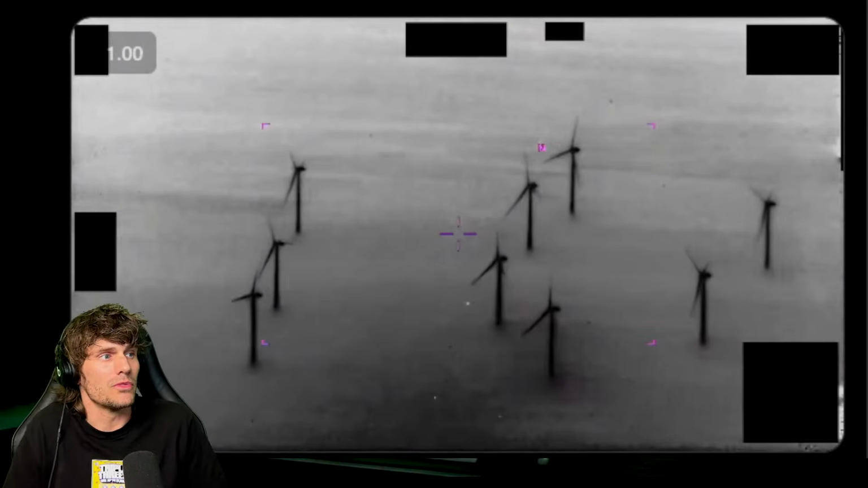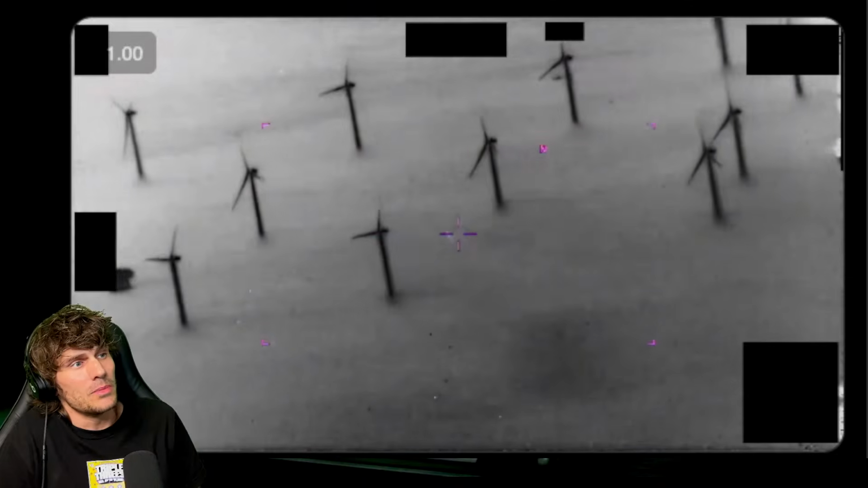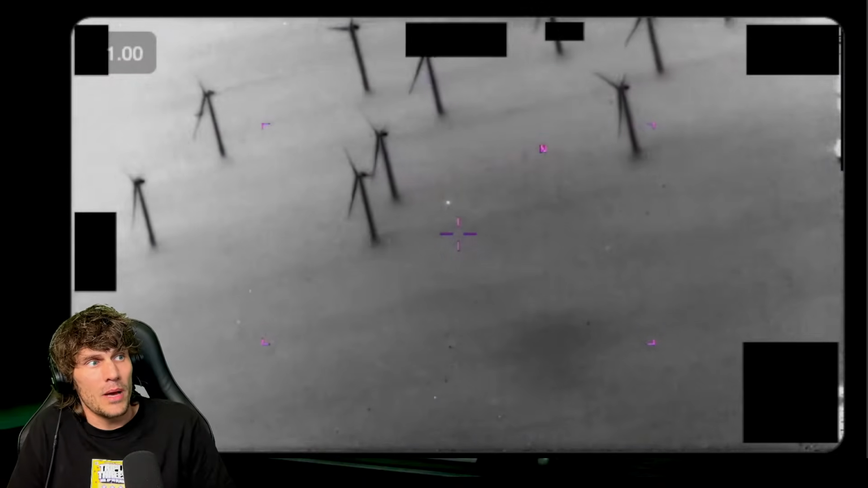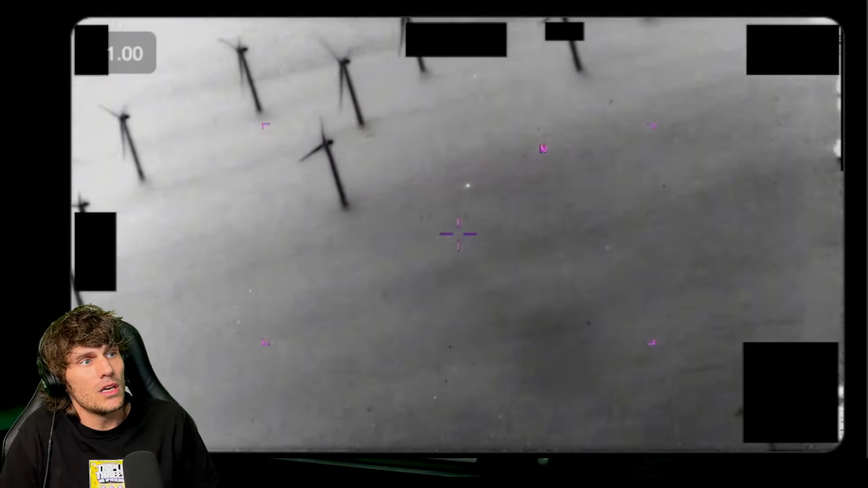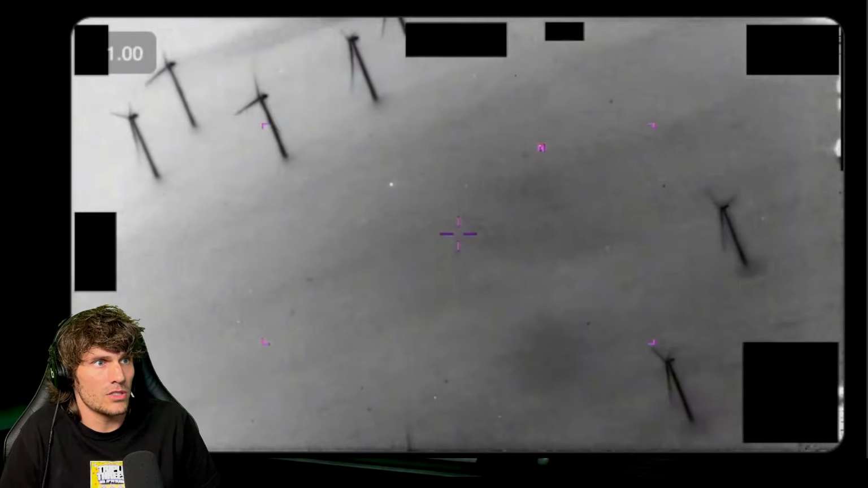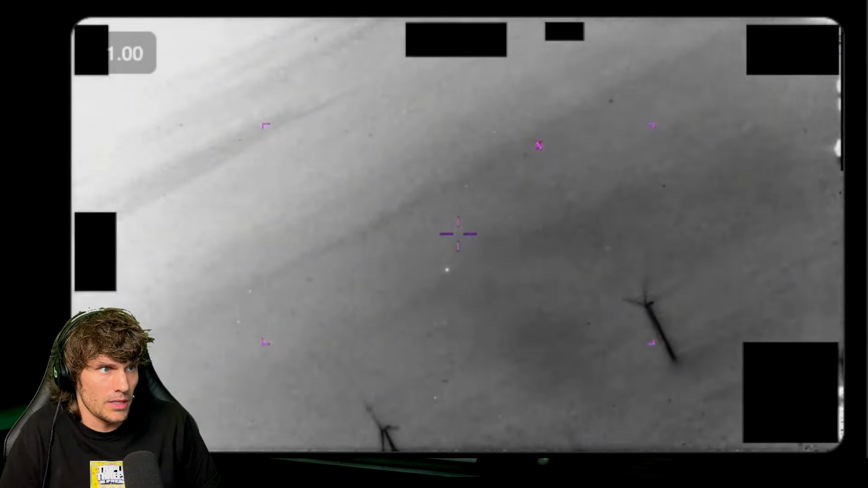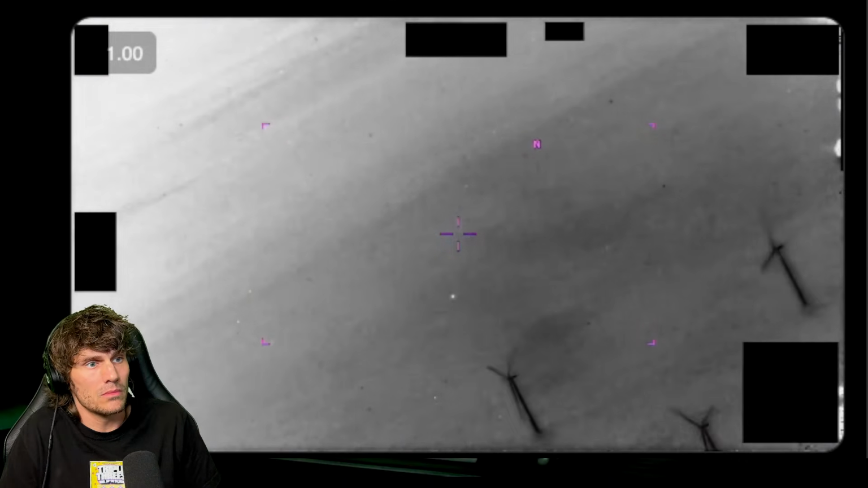And this one we've seen before. This one's been out for a while. But flying through, I wonder if that's California, because there's a spot that we drive past whenever we're going east towards Coachella. If anybody that's gone to Coachella has to drive past this from LA, there's a ton of these wind turbines out in a big multi-mile stretch.